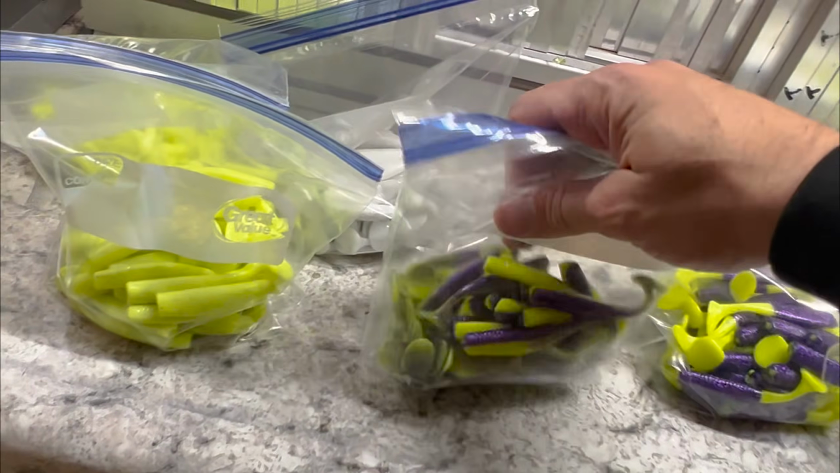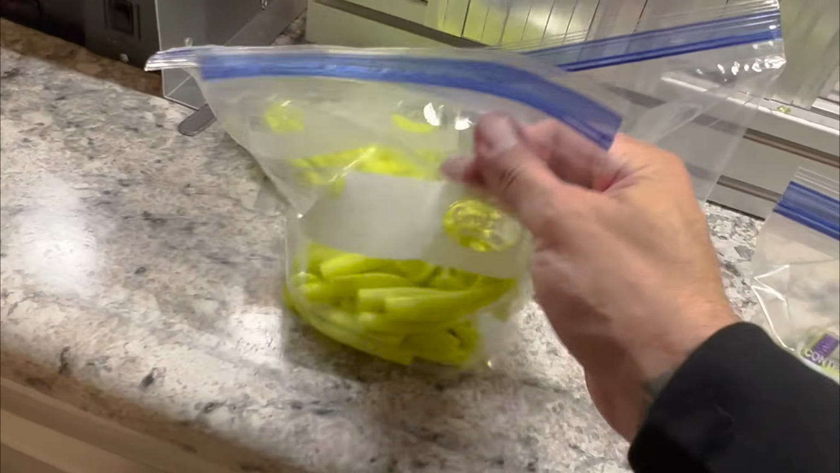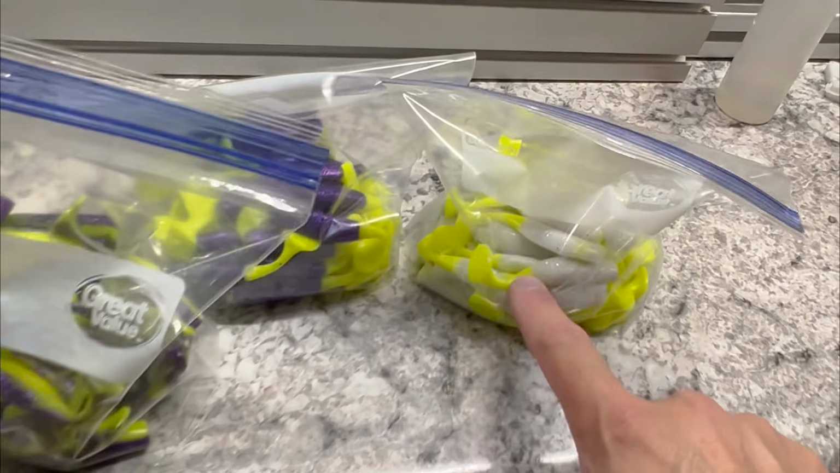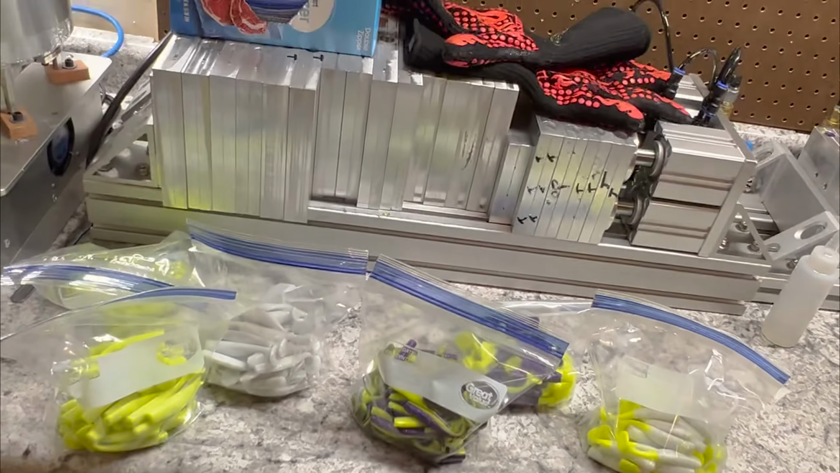But as far as just the regular colors go, we've got the purple and chartreuse, we've got all chartreuse, and then just the plain white here, so I don't have to dip the tails in chartreuse when it's blowing 20 miles an hour. But really excited to use those.